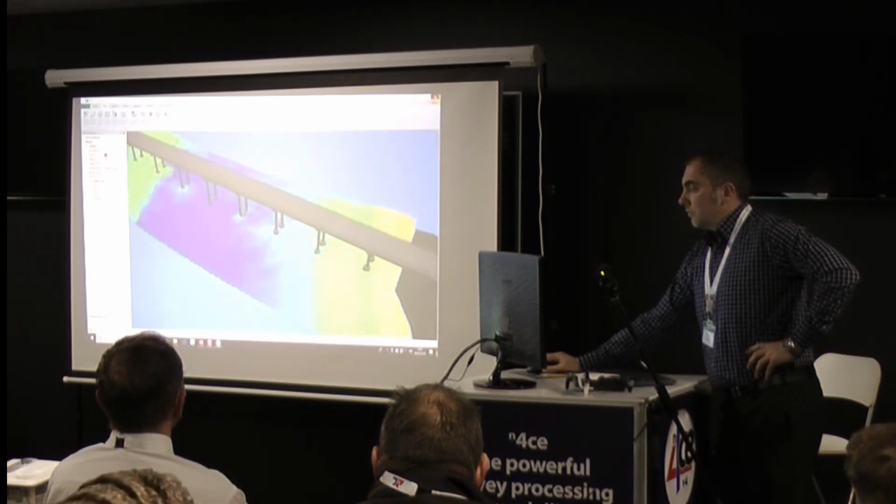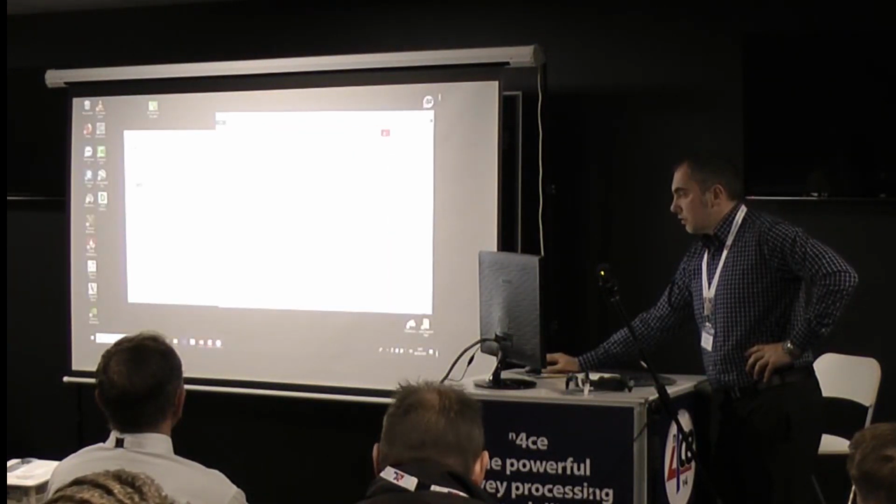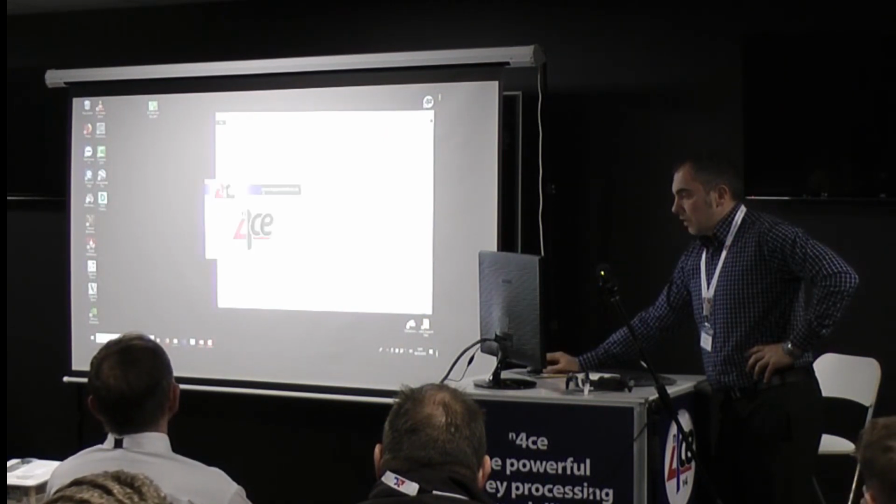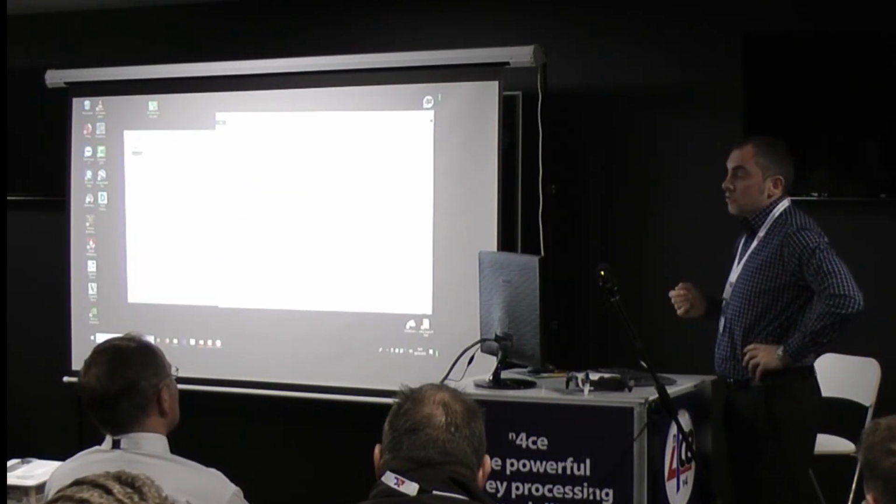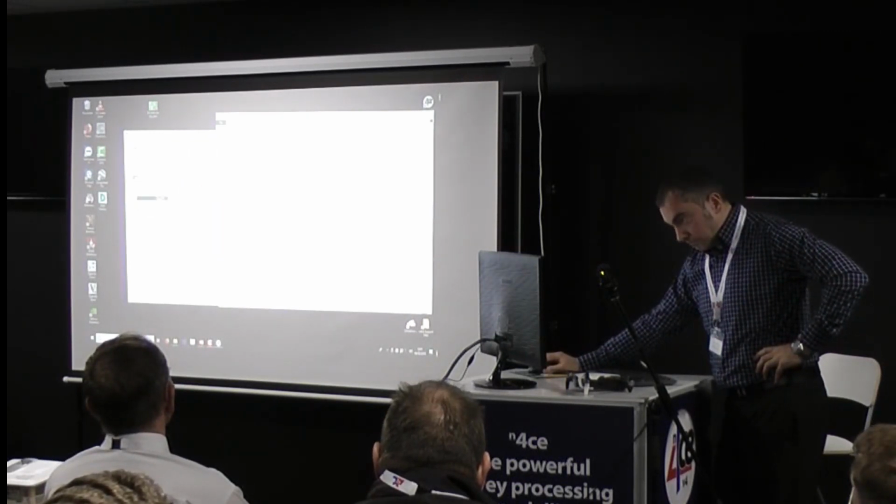Okay, so that's again one of their new functionalities. And in this project we utilised, first of all, the initial scope was just to create a Cadd model of the bridge. I'm going to also do the same here.